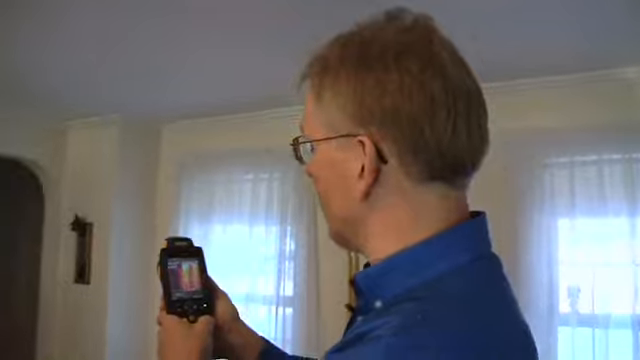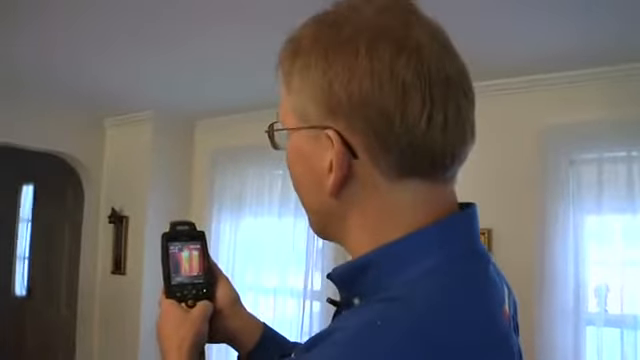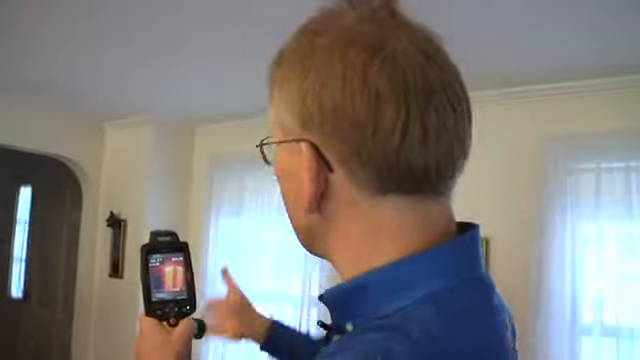And if the customer would allow us to, we can go in and verify it with the bore scope, that would be a way of confirming that. Interesting. And that may be enough of an issue to just suggest that they should open up that little bit of the wall and have the trunk, the duct, insulated.